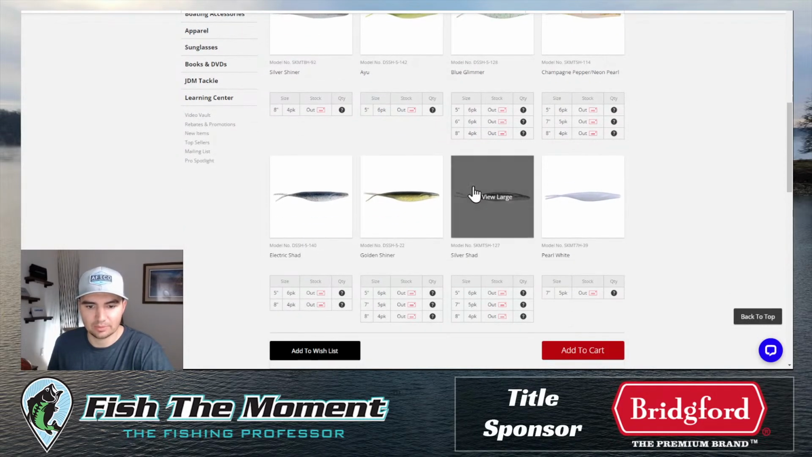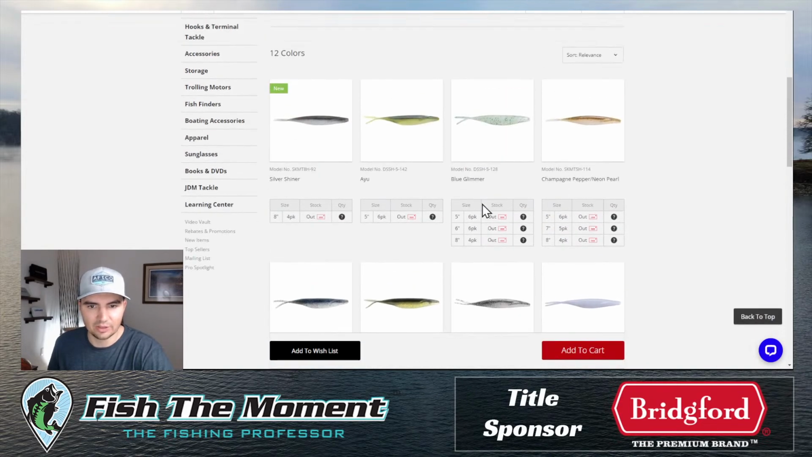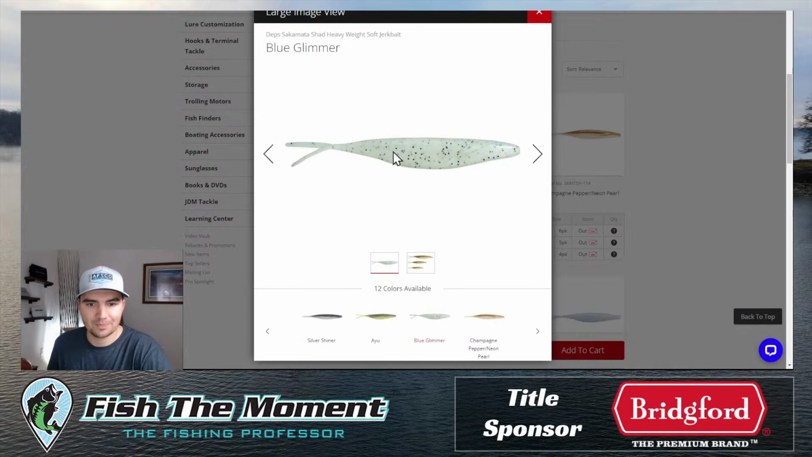It is out of stock completely right now on Tackle Warehouse, which is not great. But you can find these on the Tackle Hookup or other places as well, so look around for them. The 8-inch size in this blue glimmer works great. It's a crappie imitator. It is pretty much the same size as the crappie.